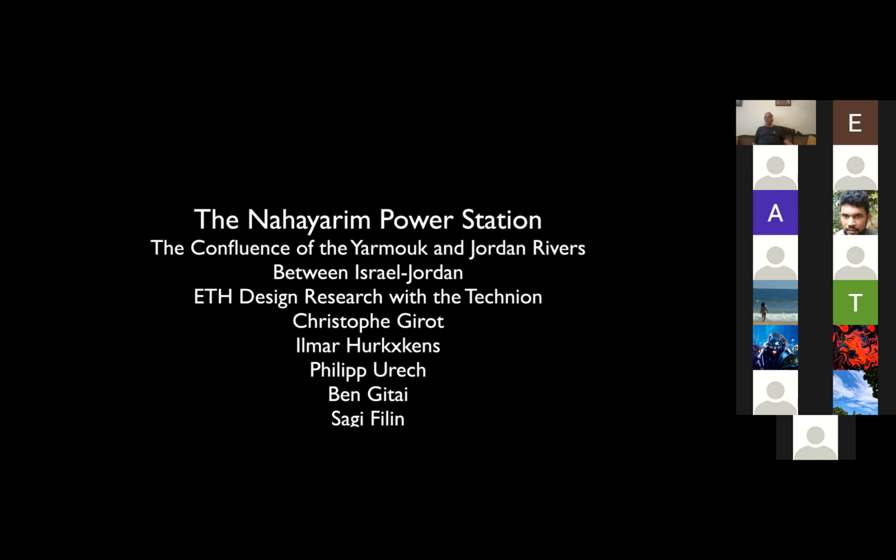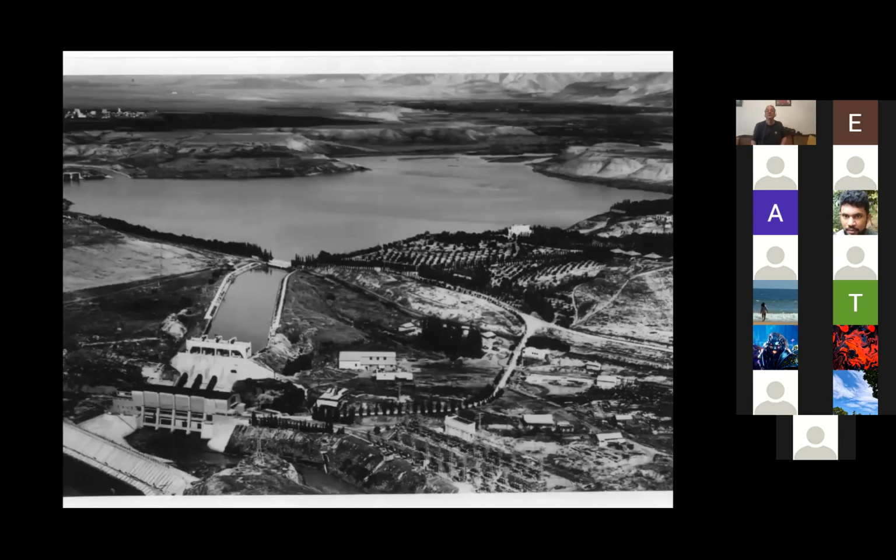of researchers of the ETH and some researchers from the Technion in Haifa to go over the border into Jordan and to use this point cloud technology to map the site of the Naharayim power station, which was built under British mandate in the 20s and early 30s. What it's showing here is how within 2 days we're able to deploy the technology to scan a vast area of territory. So this is a picture of the site in the 1930s.